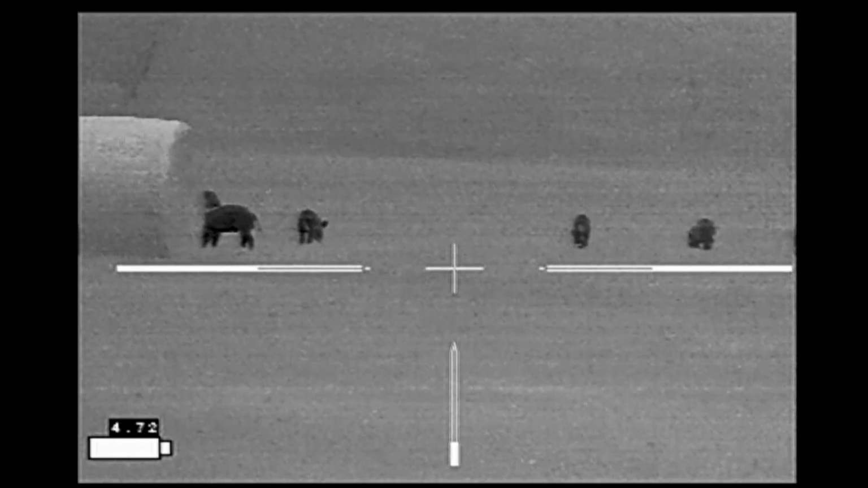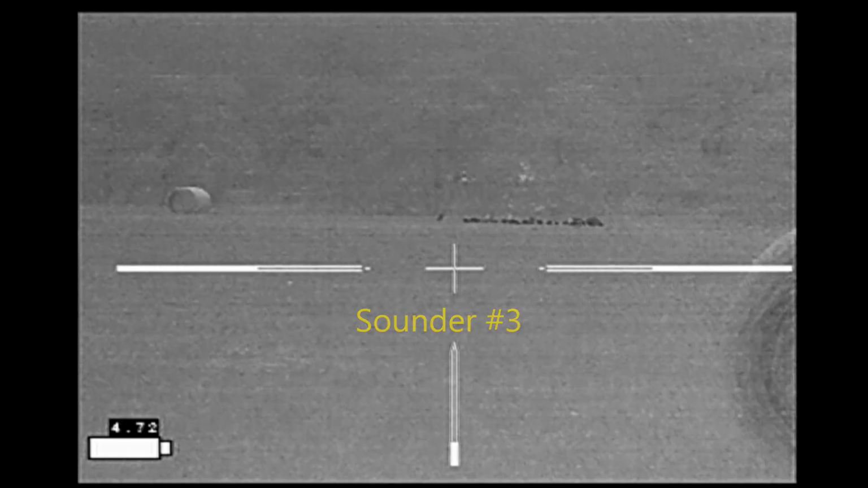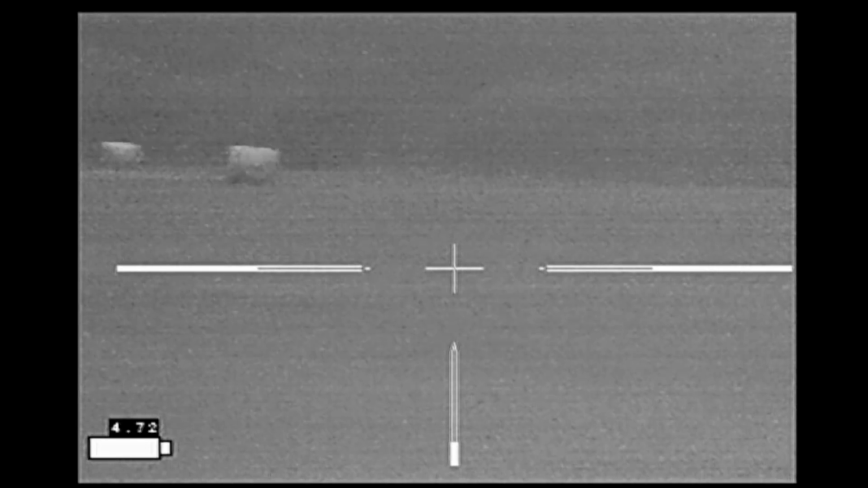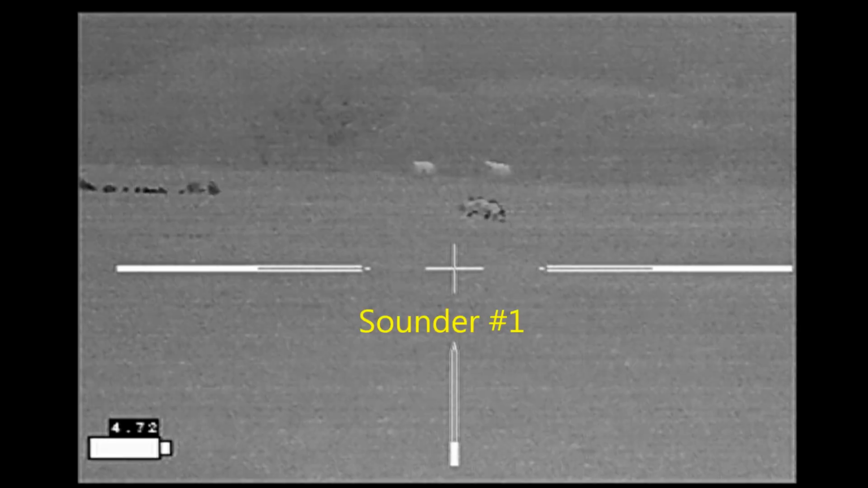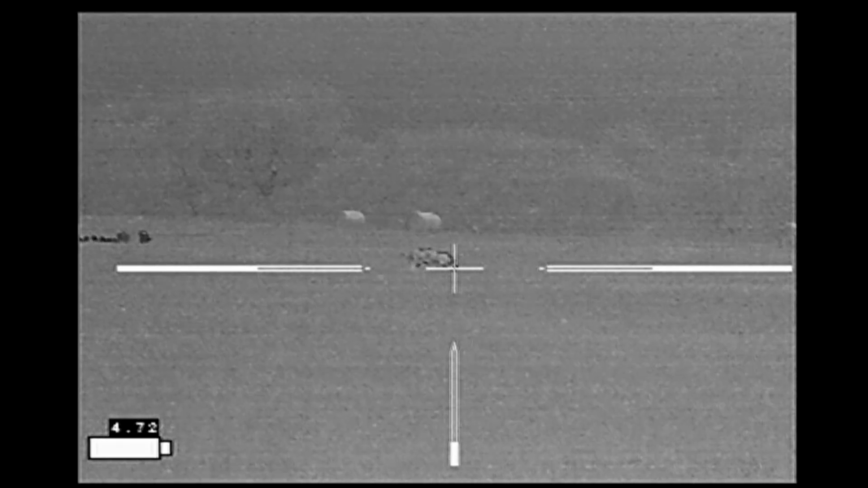Here I've stalked a little bit closer. Sounders 2 and 3 are not in safe directions of fire, but sounder 1 is. And so that's going to be my primary target for this evening.